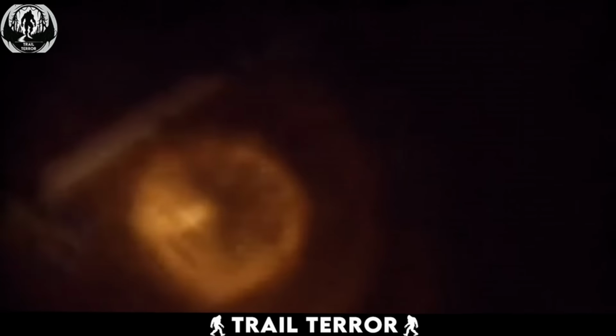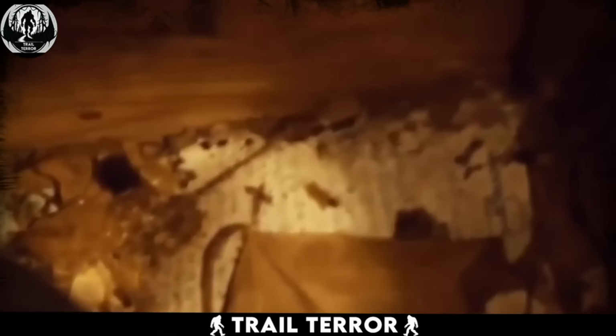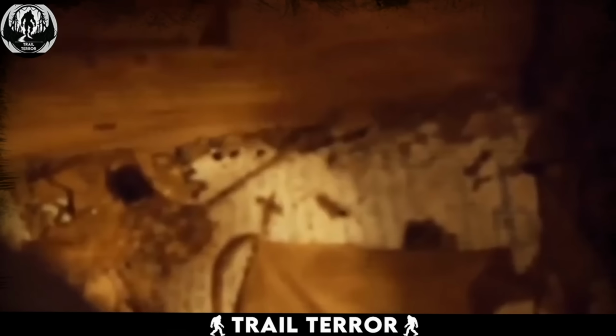As they move through the darkness, the light from the flashlight reveals something unsettling on the ground. A cross that appears to be either drawn or formed from the debris scattered across the floor. This discovery alone is enough to send shivers down your spine. But the video takes an even creepier turn. Later in the night, the friends capture something truly alarming on camera.